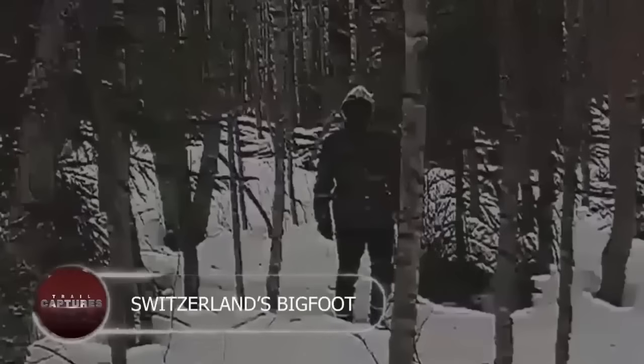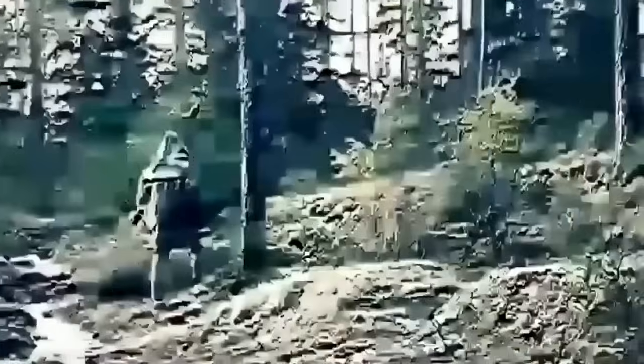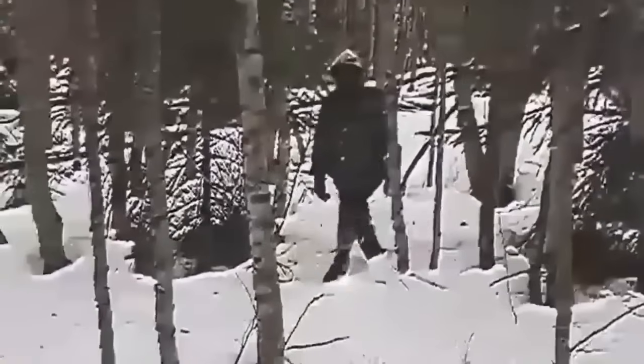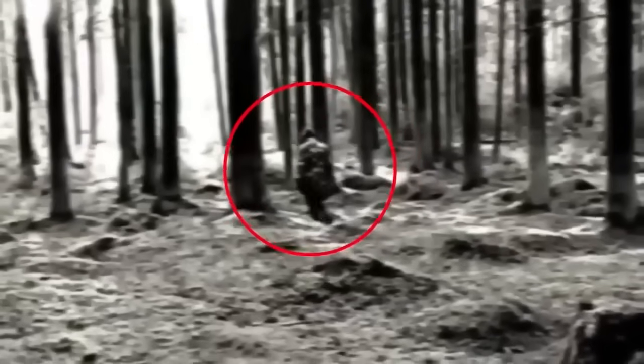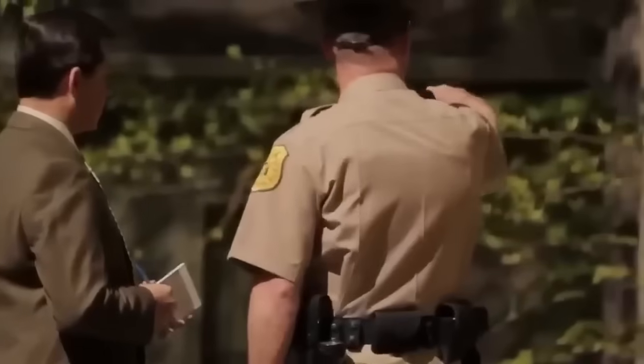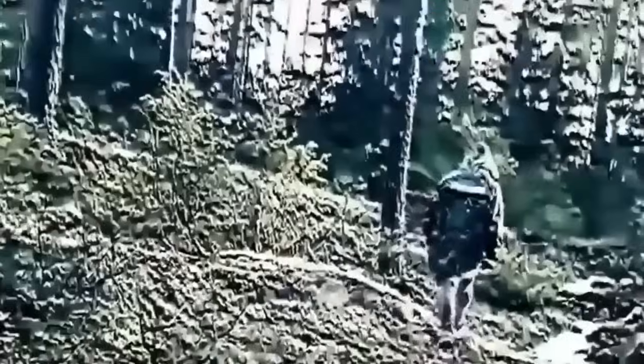Switzerland's Bigfoot. This weird footage has left the residents of Switzerland perplexed and frightened for over a decade. This mysterious figure, dressed in a cape and gas mask, is said to haunt the woods of Switzerland, walking the same route daily. When authorities went to investigate, the figure seemed to vanish, raising questions about its true nature.